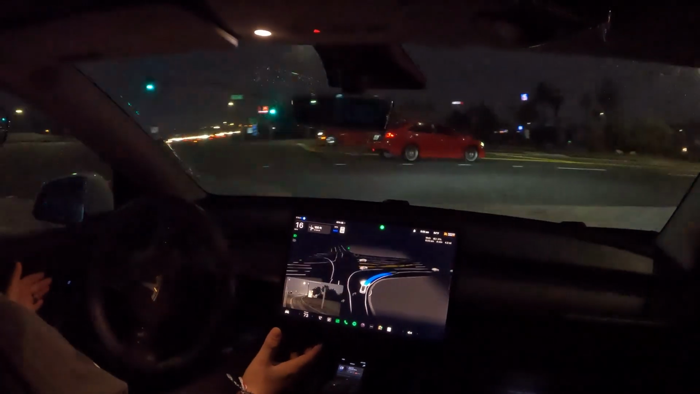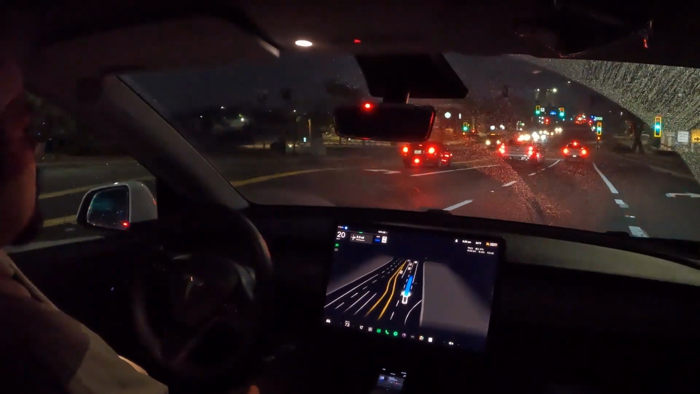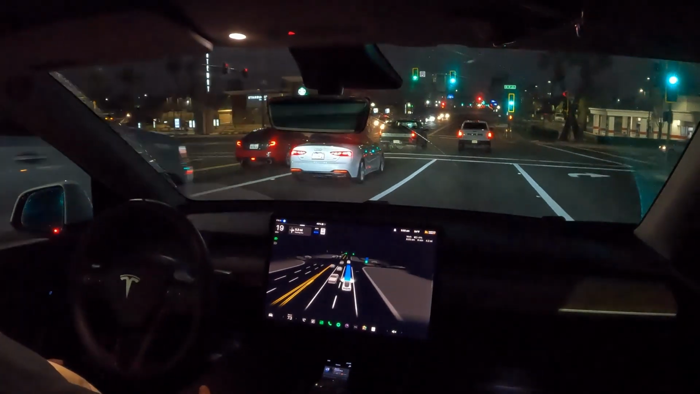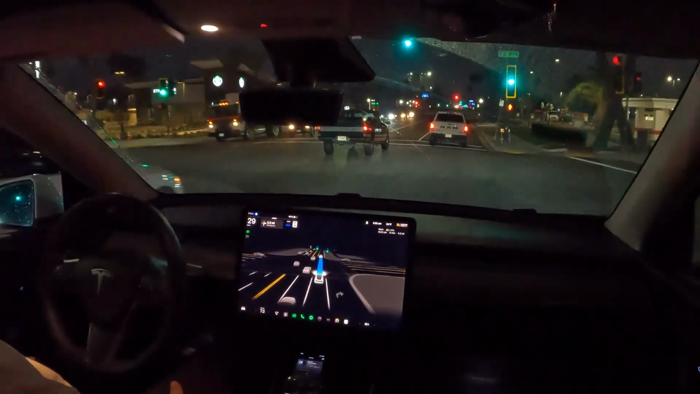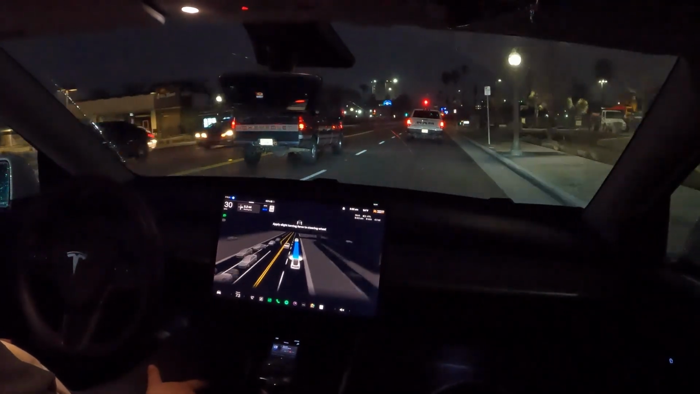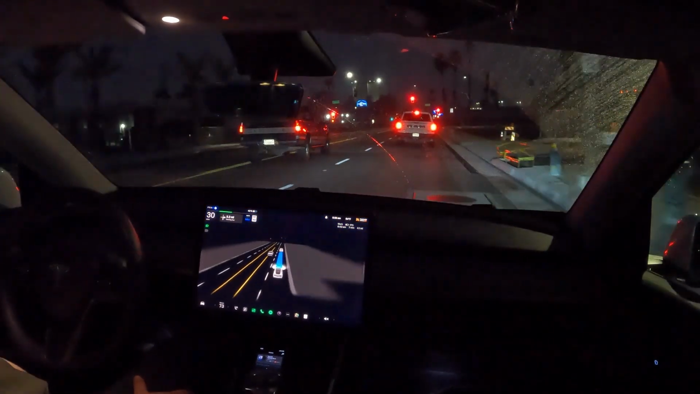It's turning smoothly. That was perfect. Alright, so now we're here on the streets. We're on here for about 3.2 miles, and then we're going to turn right. So far, so good.